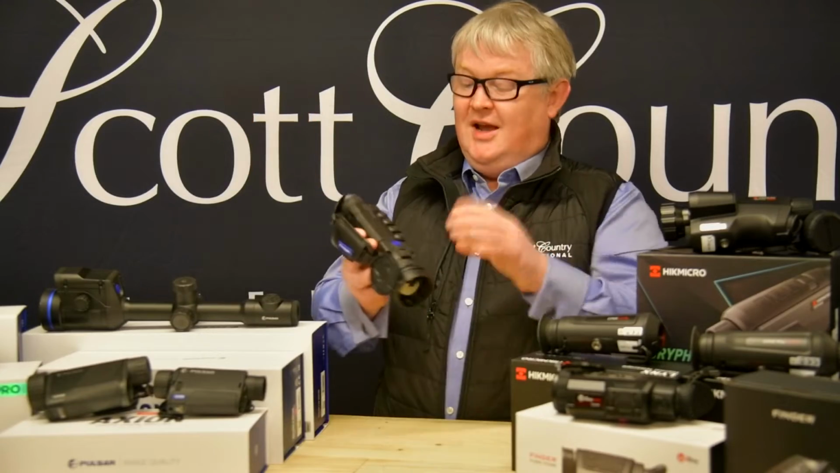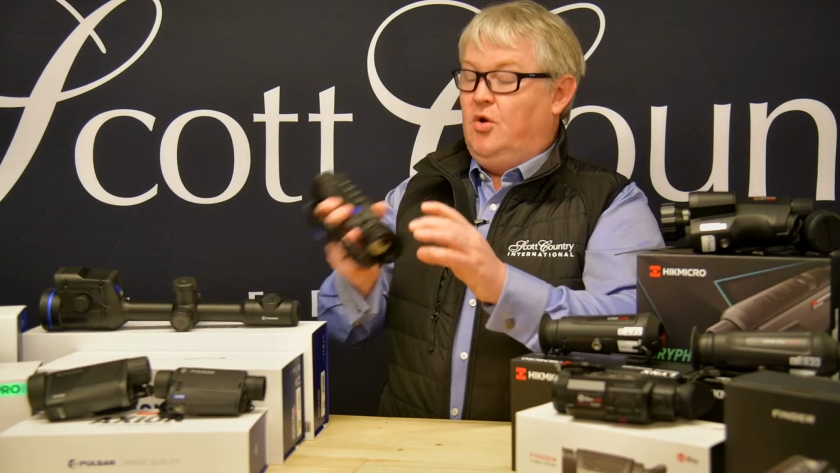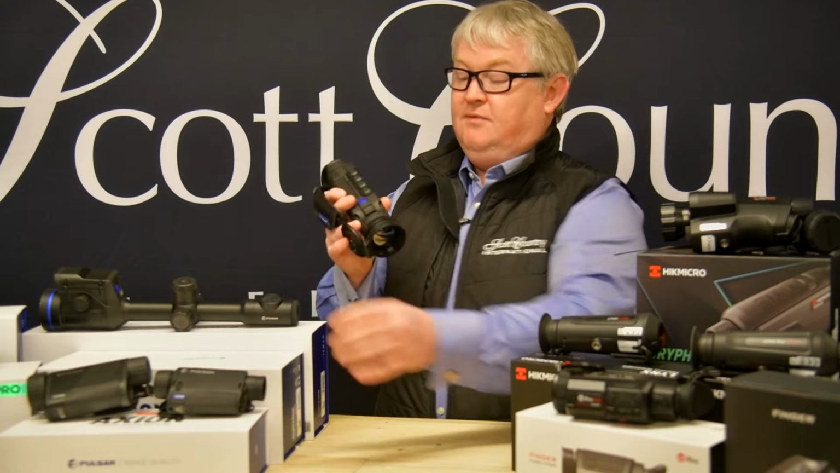So this is the size of the sensor, high resolution. Think back to the days when we all had standard definition televisions. It was a 4 by 3 square TV, and then you went to 16 by 9, much higher resolution, high definition. That's kind of the jump with thermal. Although we're not quite at high definition thermal yet, the difference between a 384 sensor and a 640 sensor is pretty big.